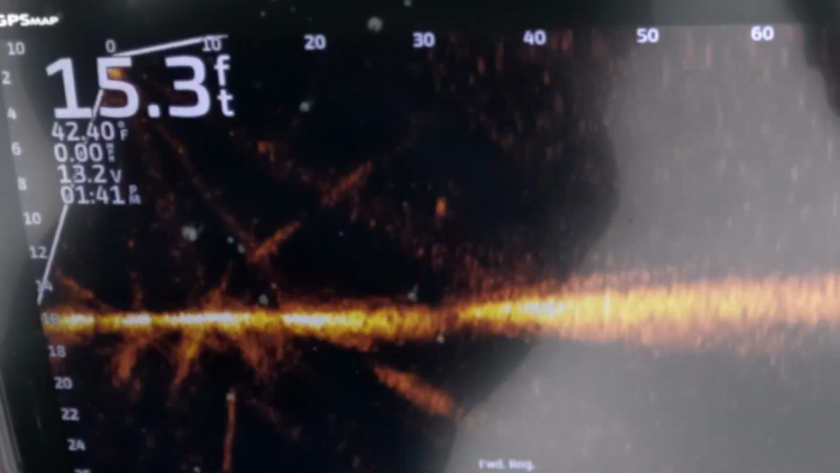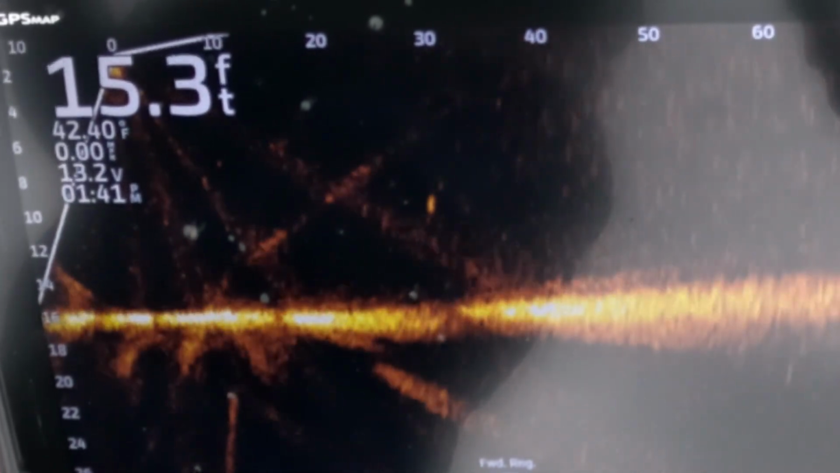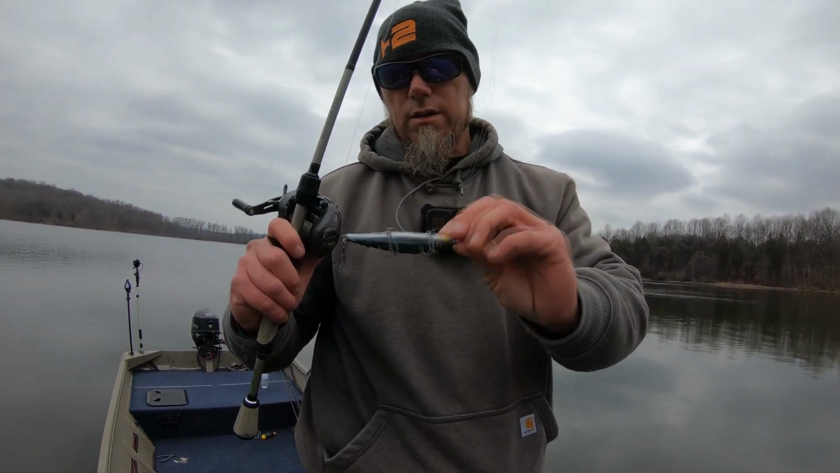So I'm calling this like a 9 to 10 footer on my setup. It's about a 9-footer, guys. The Rapala Shadow Rap Deep.